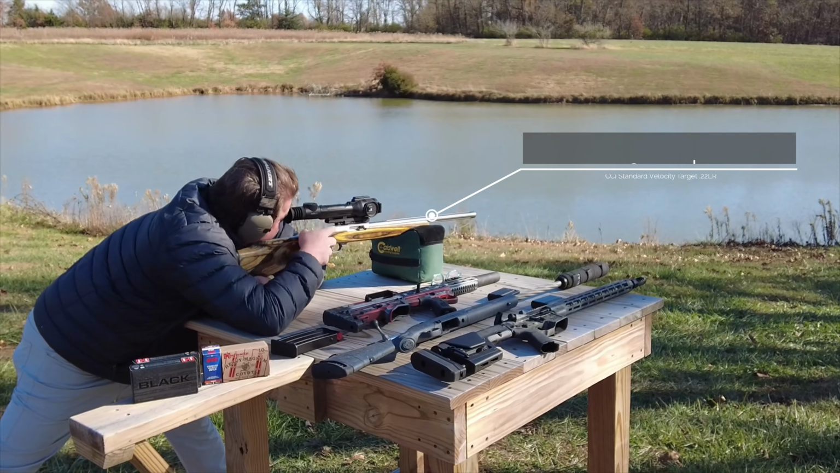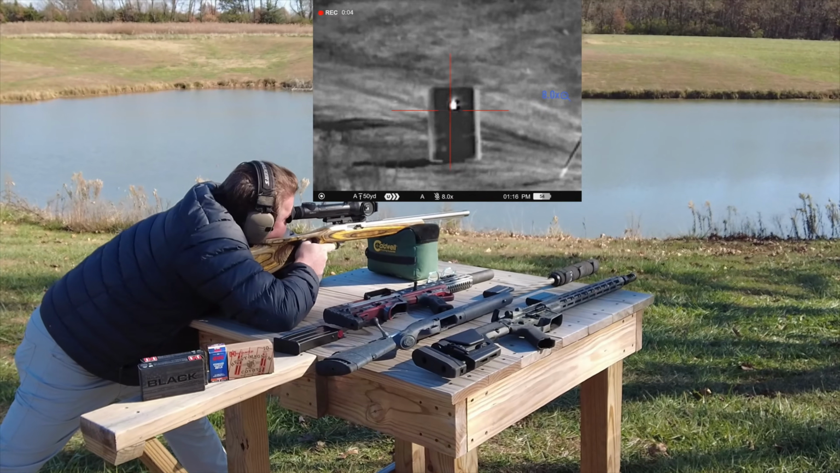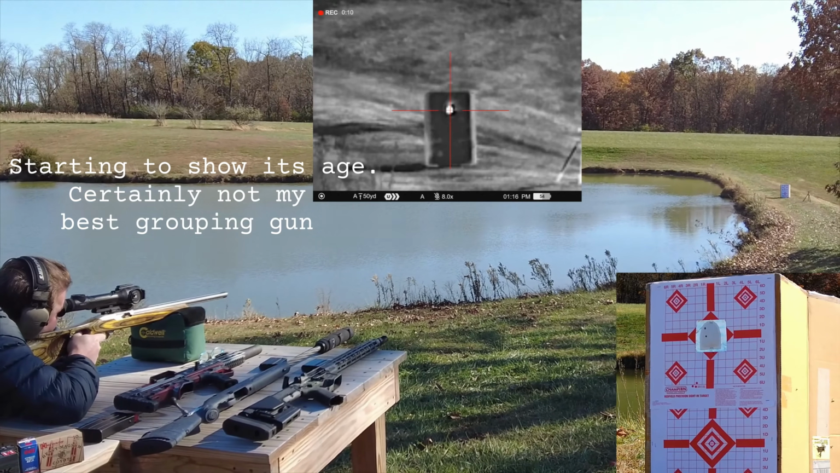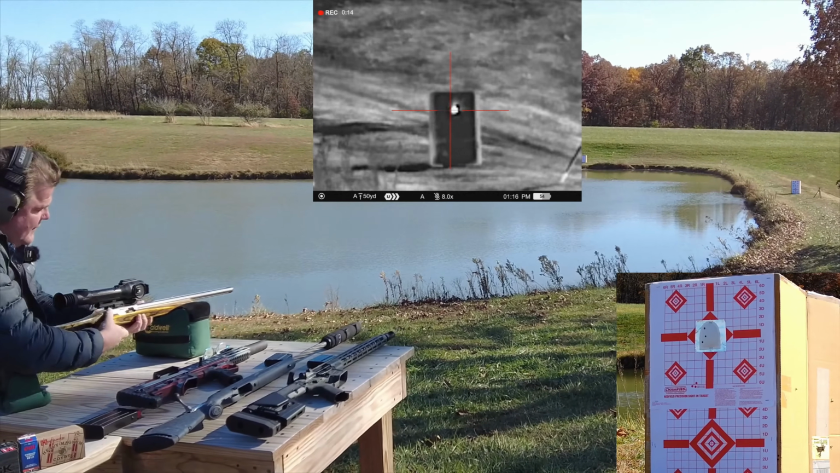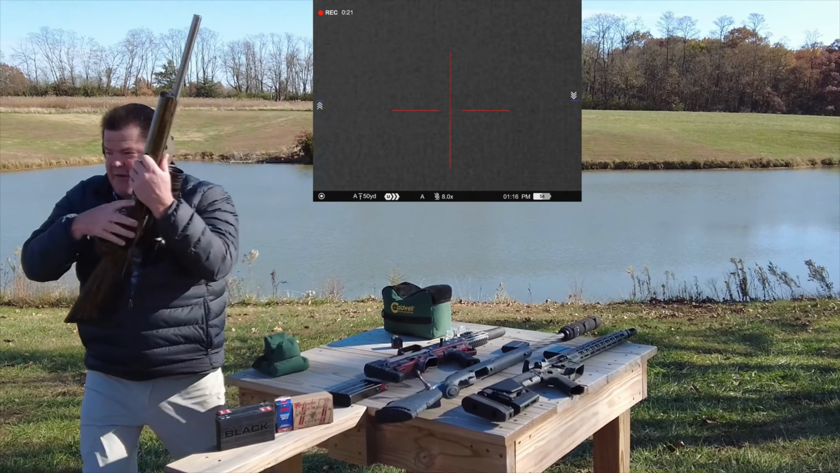I'll hit the record button inside the device. I might zoom up on that just a little bit. Okay, I had one of them, might not have cleared, but yeah, for right now, that's going to get us.